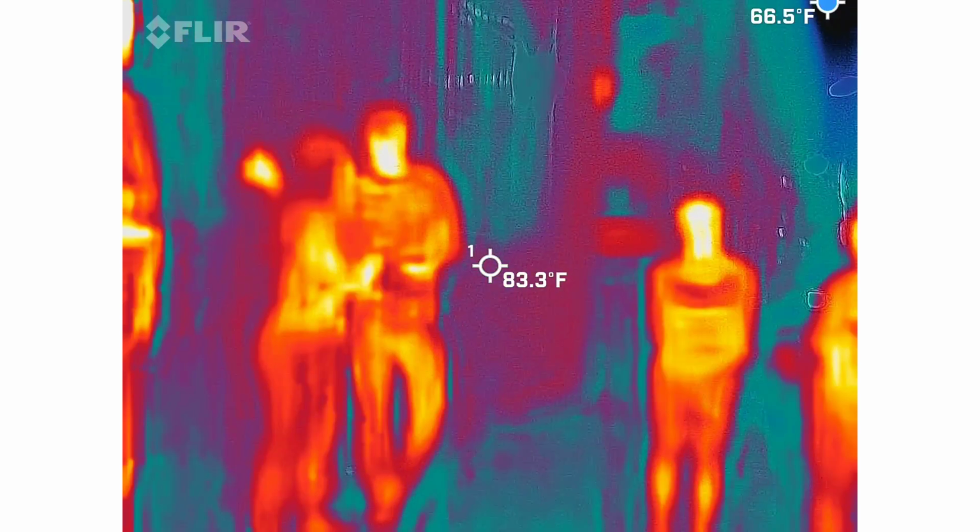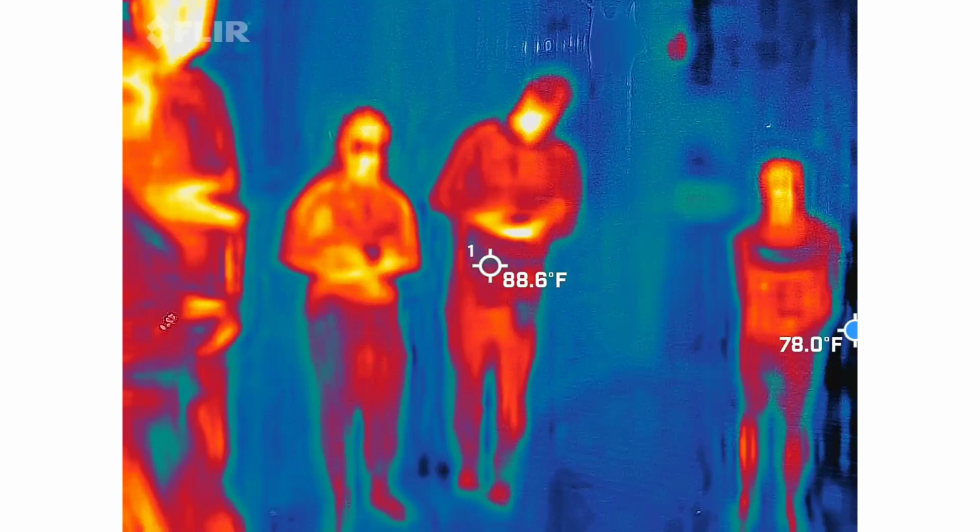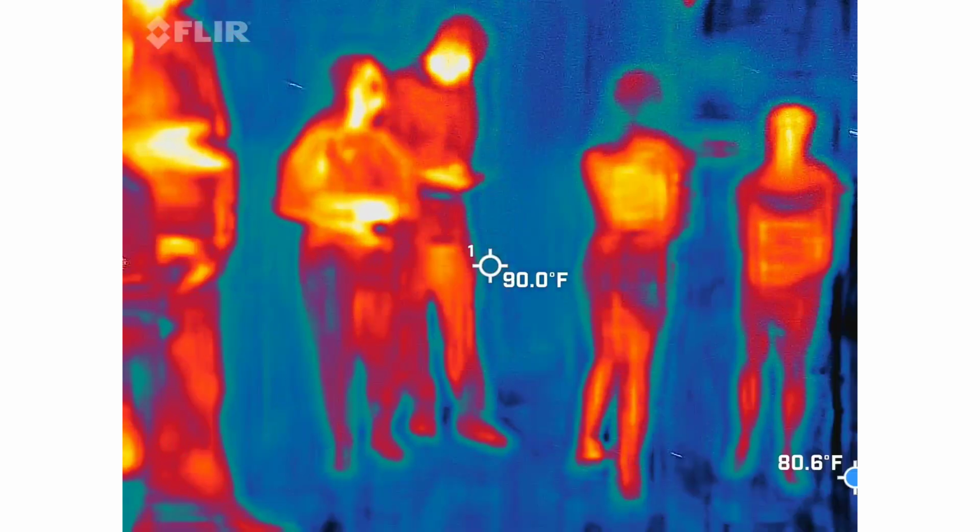Lasers are still out of the game a little bit, so sorry about that. Lasers, they'll get Nick in trouble. Let's put it that way. Yeah, there's a laser law in Charleston.